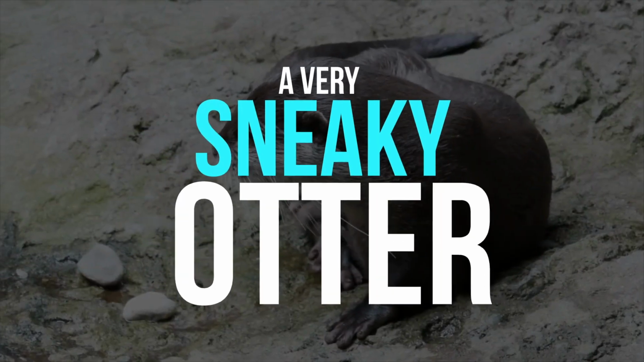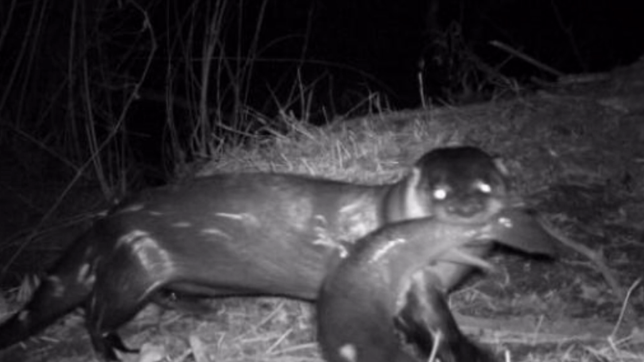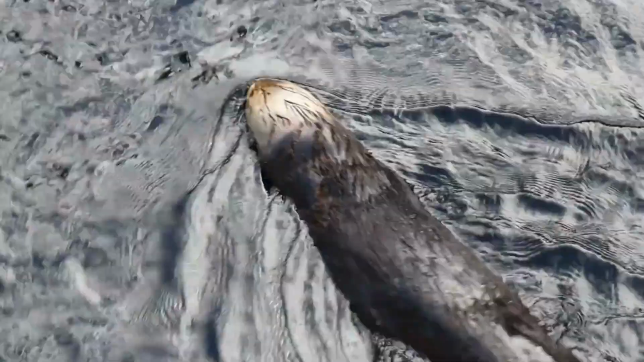A very sneaky otter. This trail cam captured a fascinating sight. Here, we can see a sneaky otter making off with something in its mouth. Look a little closer and you'll see that the otter is actually carrying a large fish between its teeth. Snatching such a big fish must have taken some crazy skills from this otter, but it seems like he managed to get away with it and can enjoy a big meal.